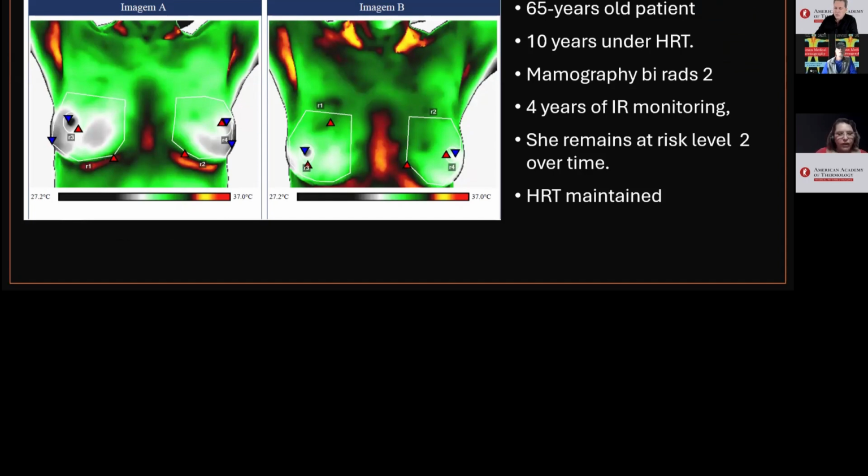A 65-year-old patient has been on hormone replacement therapy for 10 years. Mammography is classified as BI-RADS 2. I have been monitoring her with infrared imaging for 4 years, which shows increased metabolism and vascularization typical of HRT.